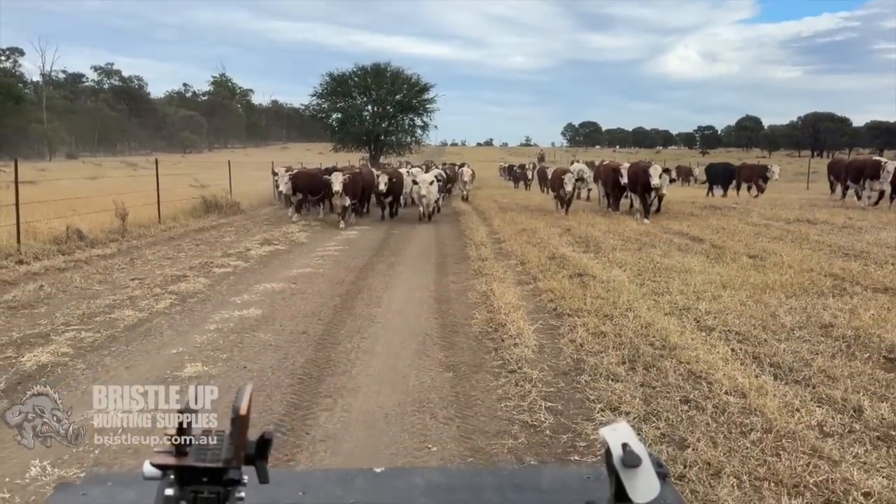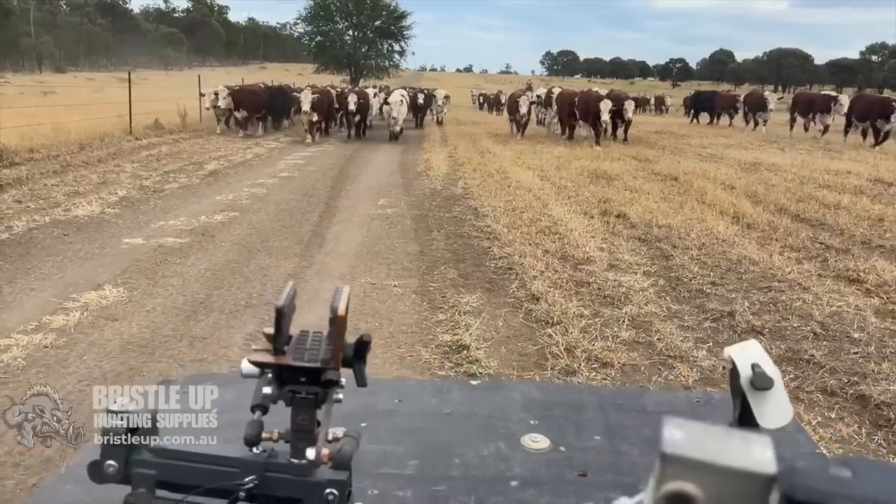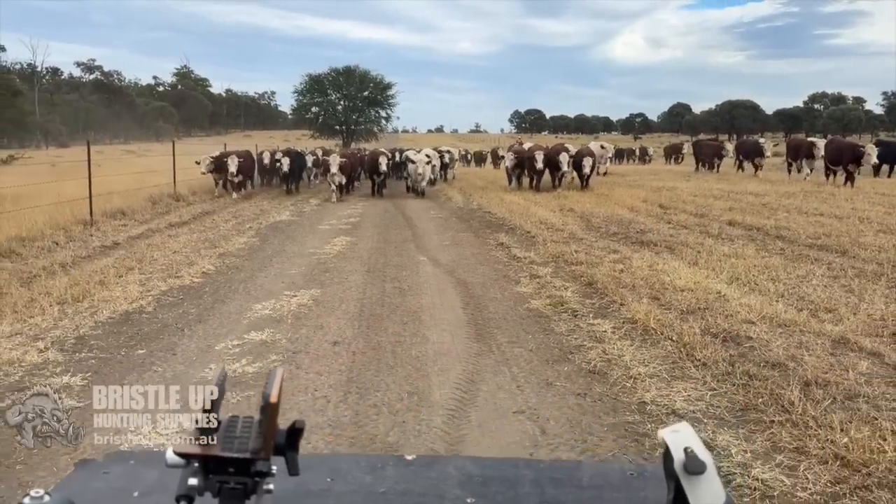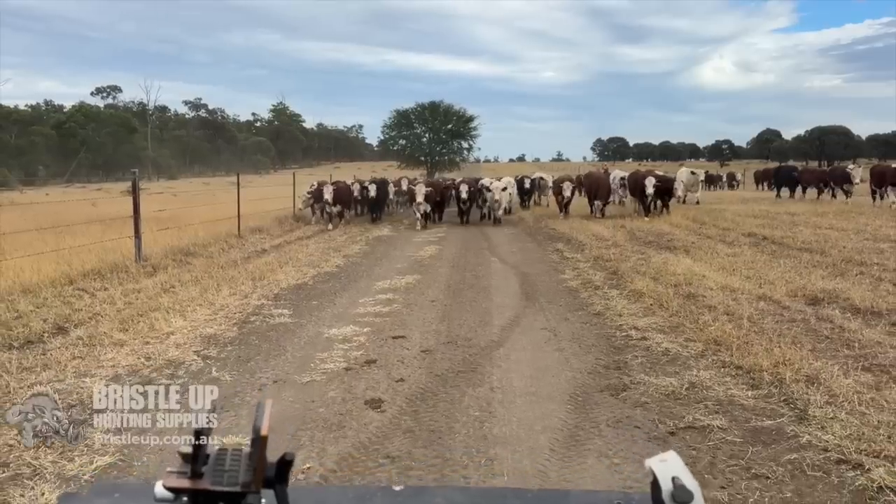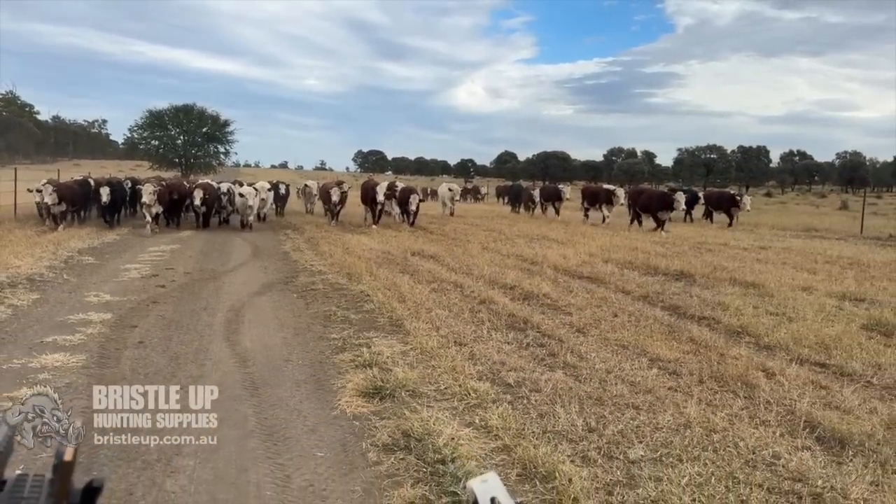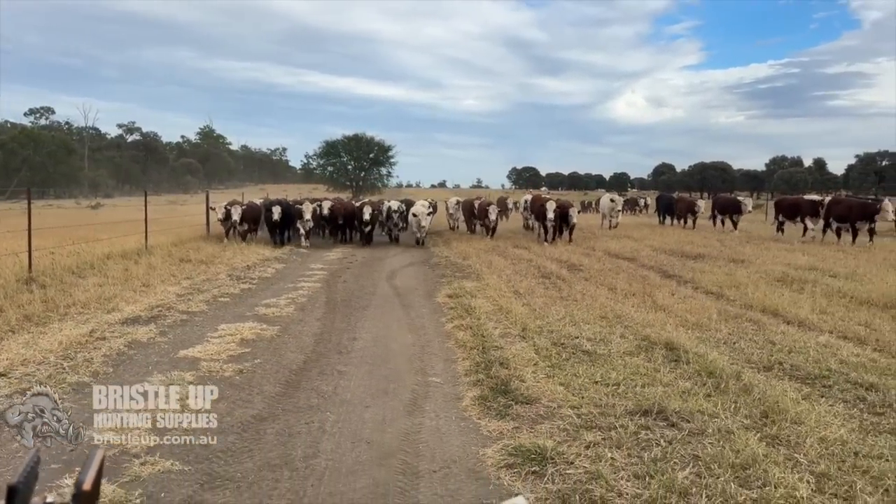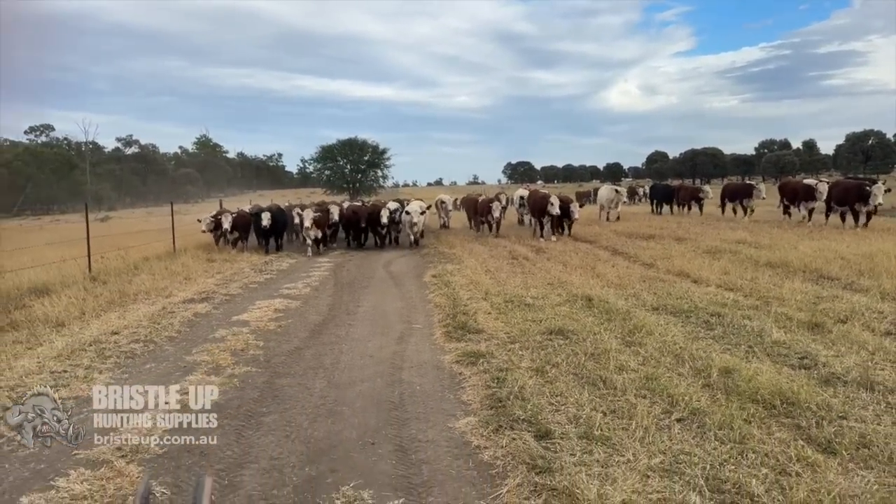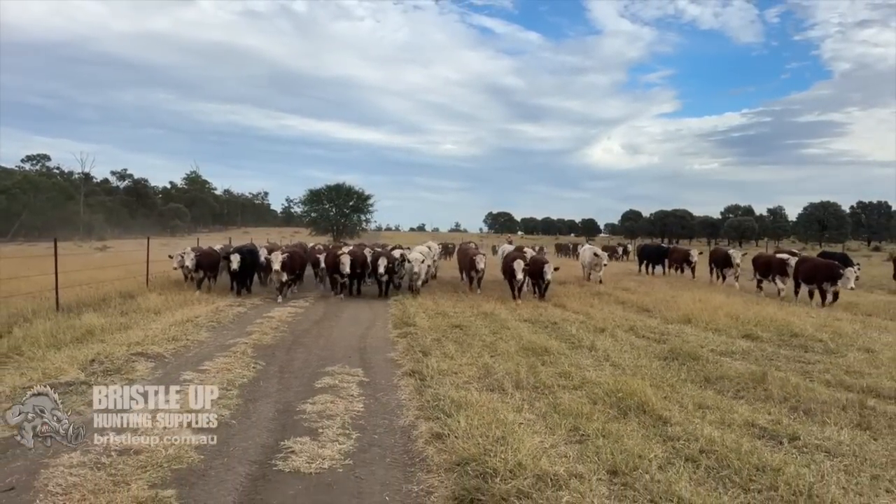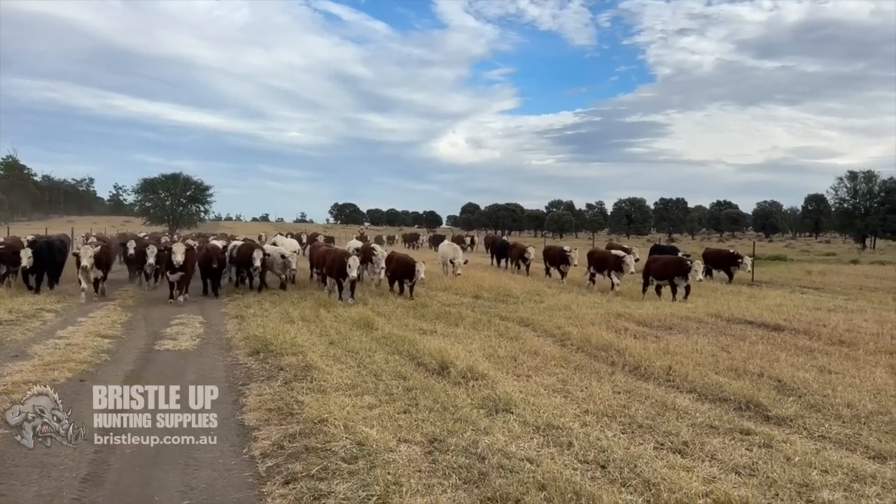And I've just taken these weaner steers over to put them in the paddock. They've all been finished and they're nice and quiet, and there's supposed to be a chance of rain coming in the next few days, so we're going to put them out in the big paddock and leave them there for a while. They're going really good. A few of our Speckle Park fellas in there. Actually quite happy with how they've been going, what they look like so far.